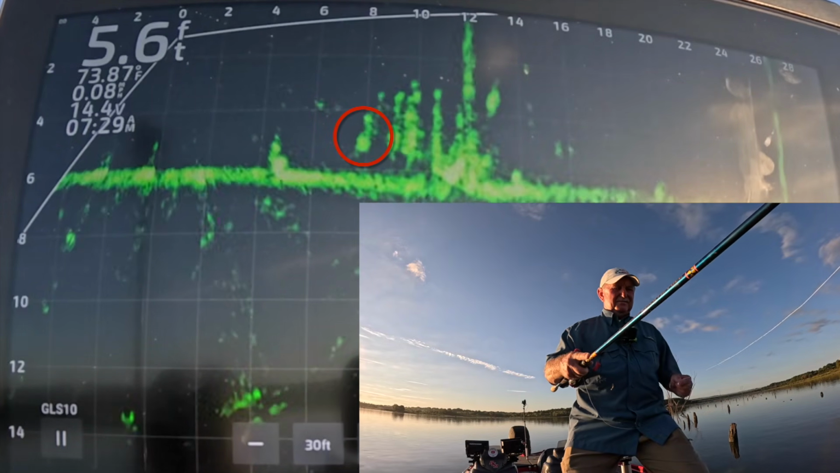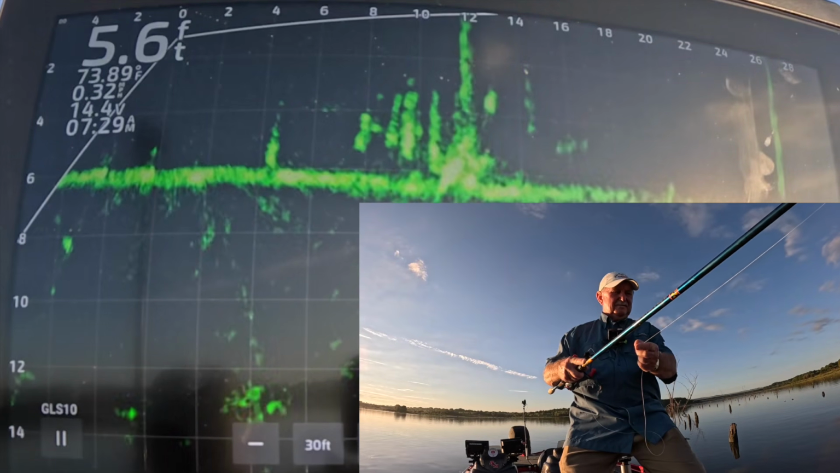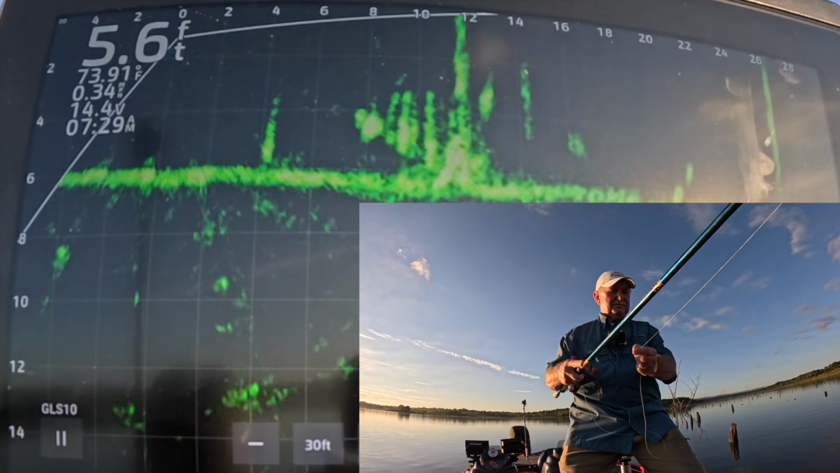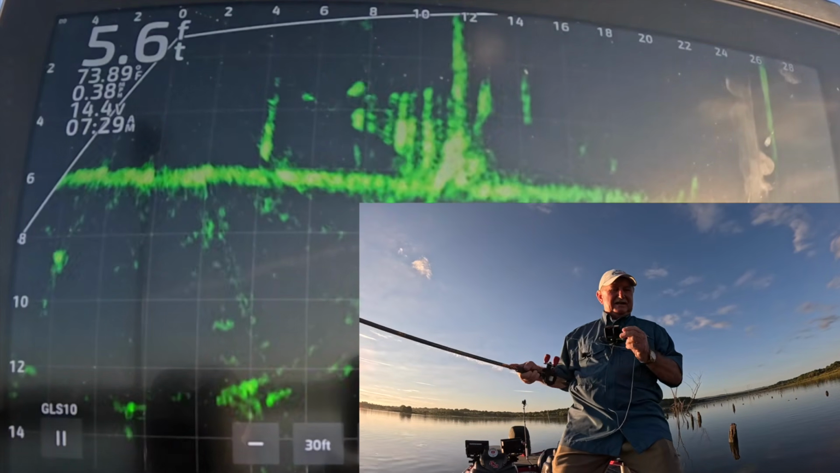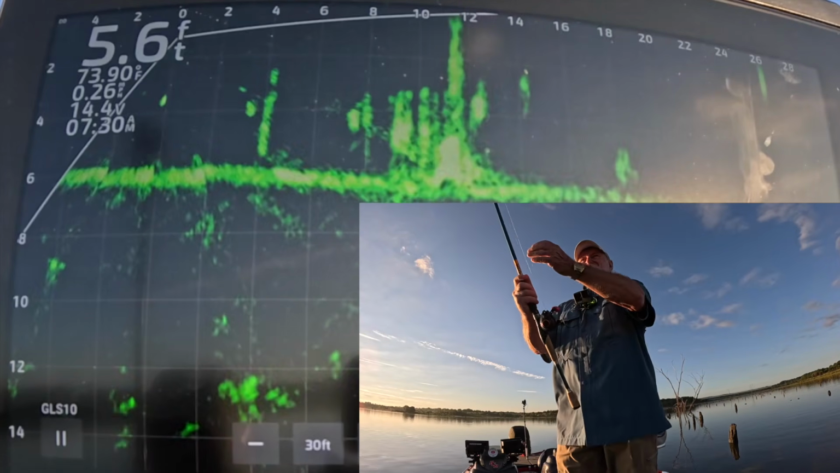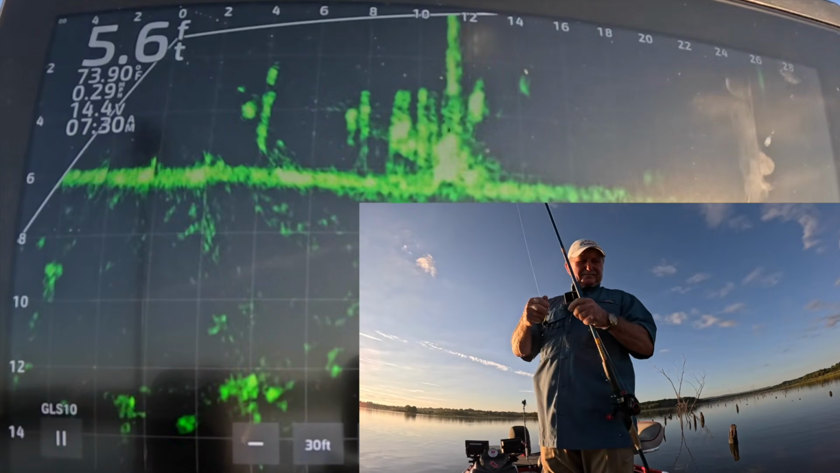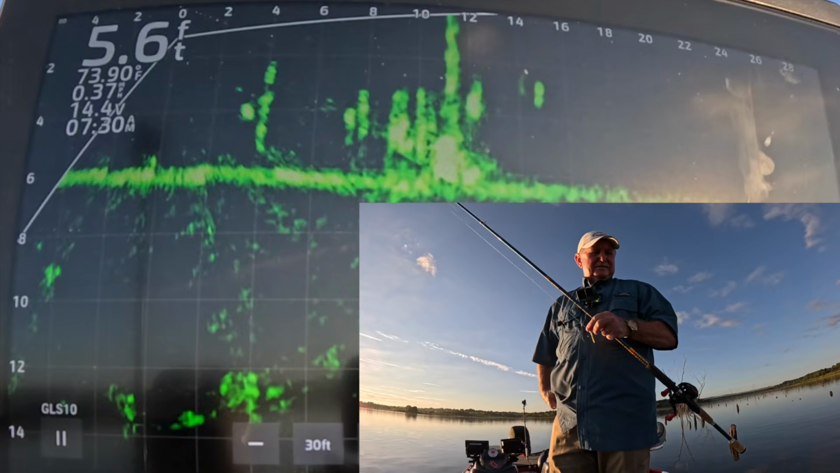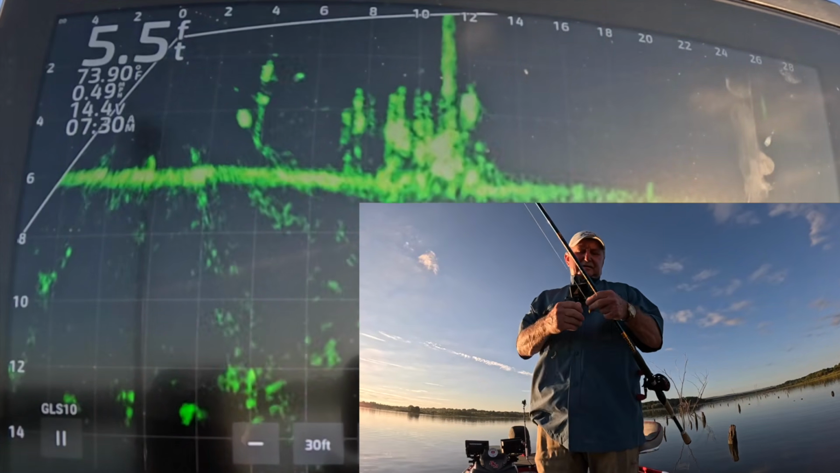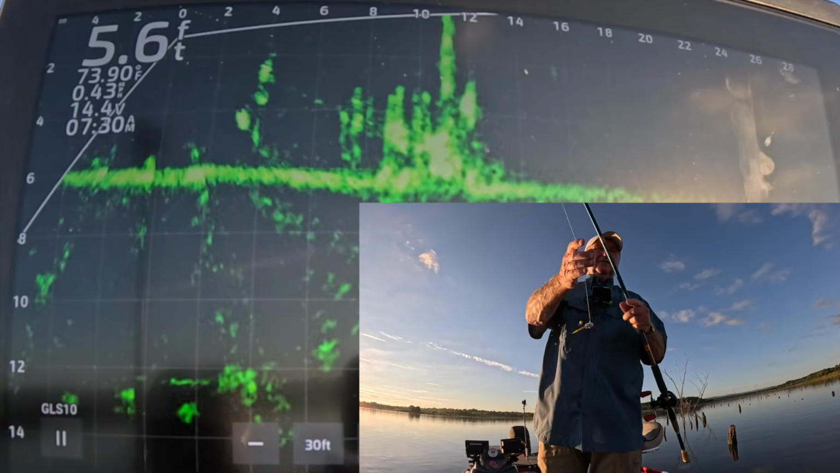There's my jig. I'm right on him. Come on. Sees it. Oh, gosh, dang it. That was a crappie there. Dadgummit. Is that him at 4 feet? Did he just come in a little bit?